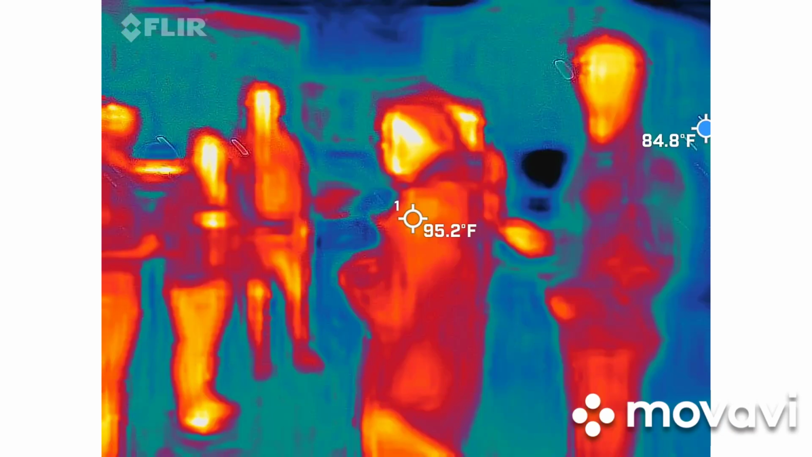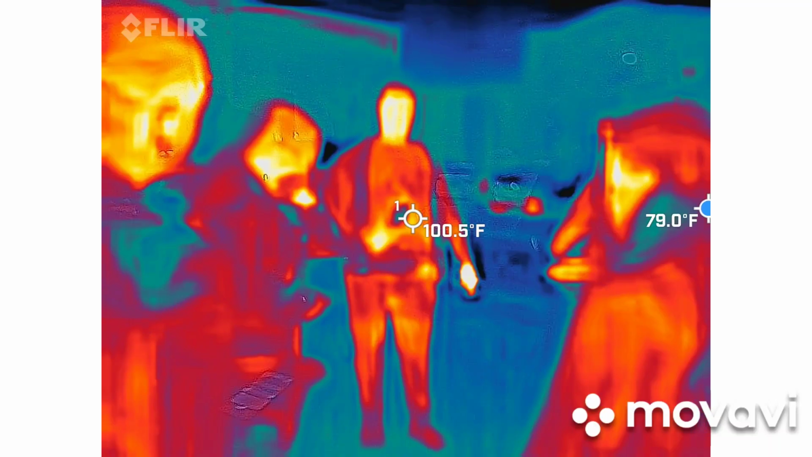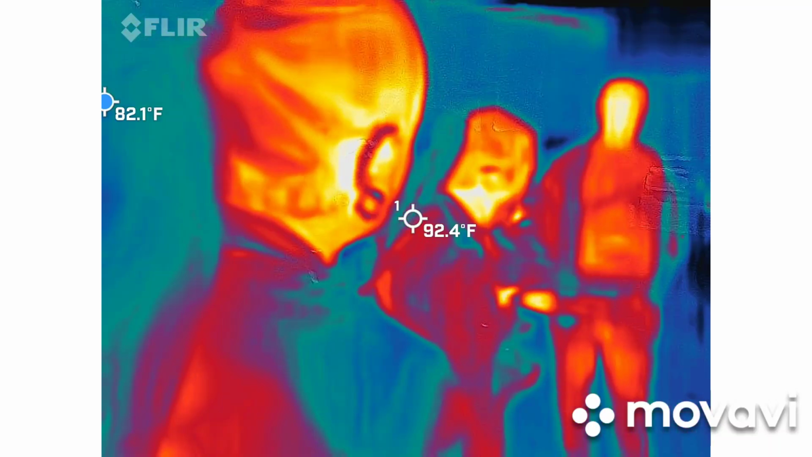No carbon there. All right. So now that's definitely not wiring, because I know for a fact that there's no wiring underneath us. So that's a good thing.